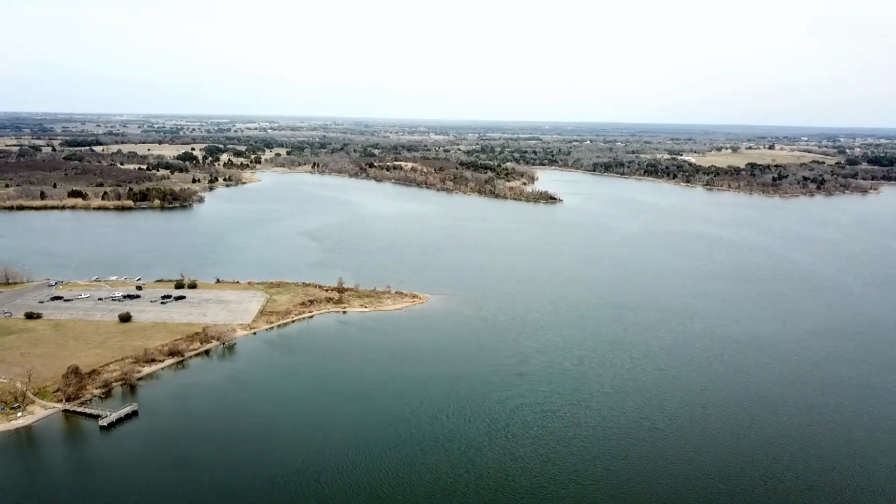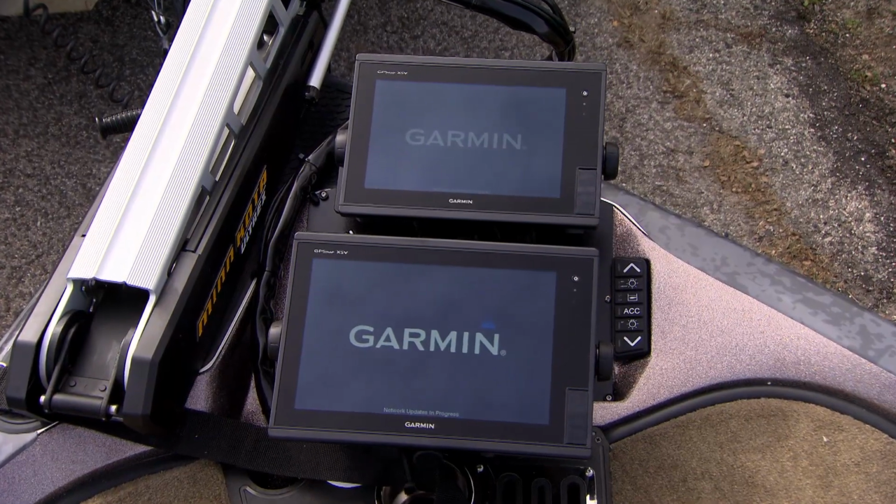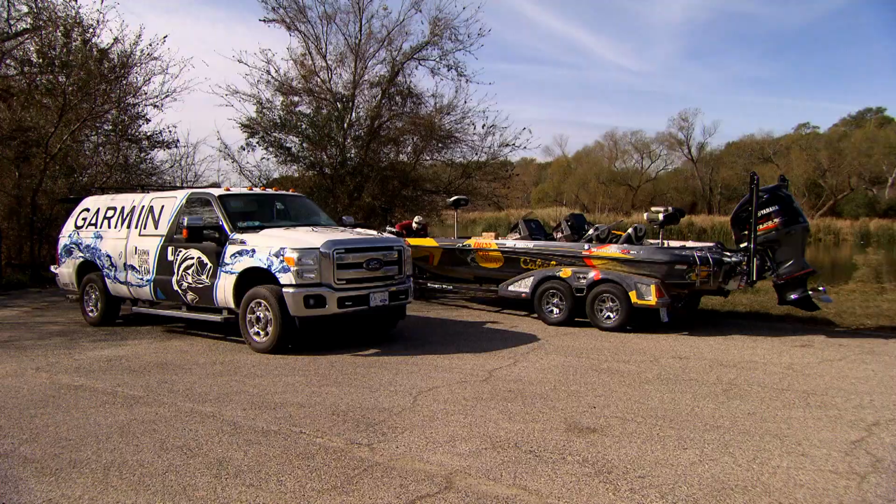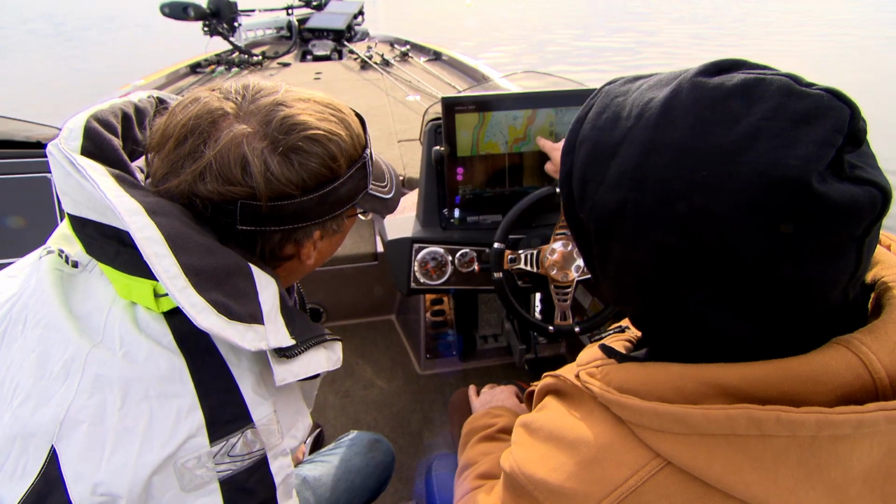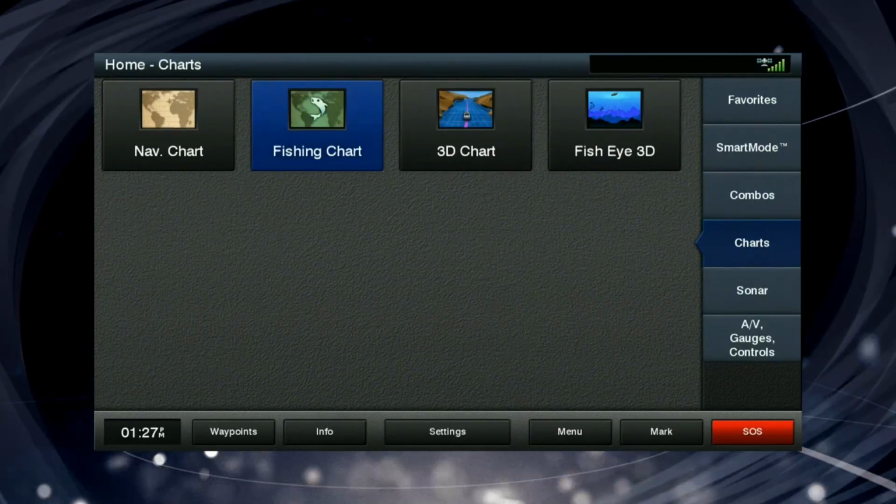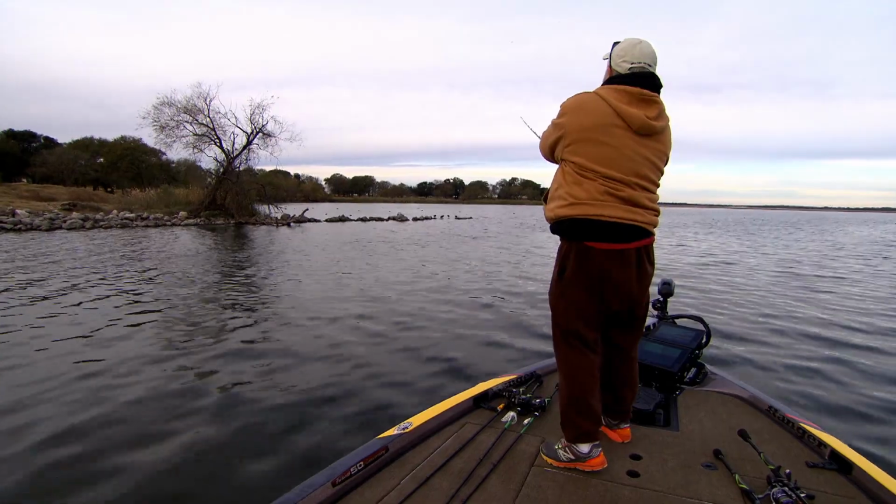So far, we've heard all about the new Panoptix LiveScope, but Garmin has a variety of mapping capabilities that can help any angler. Daryl Rollins is here to demonstrate how to set those up. It's a function that all the anglers use. We set up several different combos, specific charts, specific sonars, and you set the graphs up for what they're going to be doing, whether that be running to a location or fishing or pre-fishing.